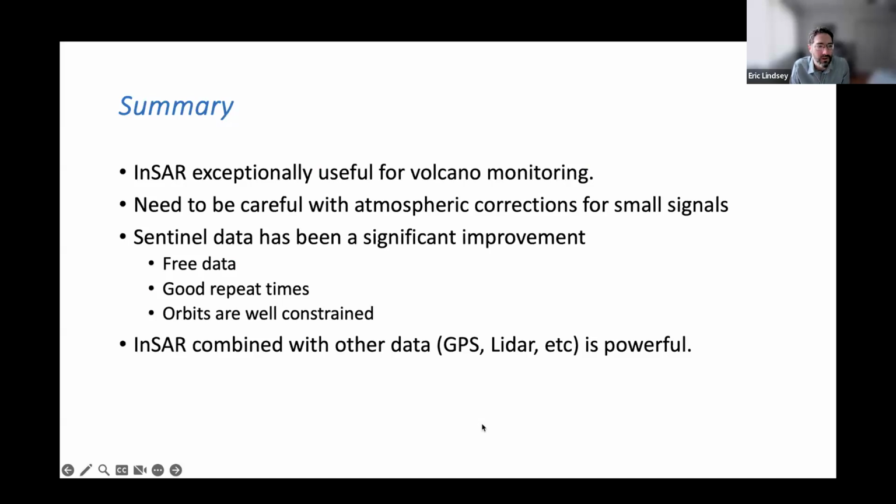So just to sum up, InSAR is really useful for volcano monitoring. We definitely have to be really careful with atmosphere because it can be really correlated to the types of signals that we expect to see in volcanoes. Sentinel is awesome. It's free data. The repeat times are pretty good. The orbits are pretty good. But even when we have InSAR data that's really good, we always would like to have other data that we can compare it to, because sometimes the modeling isn't going to be as accurate unless we have that ground truth data. So that's all I have. Thanks.